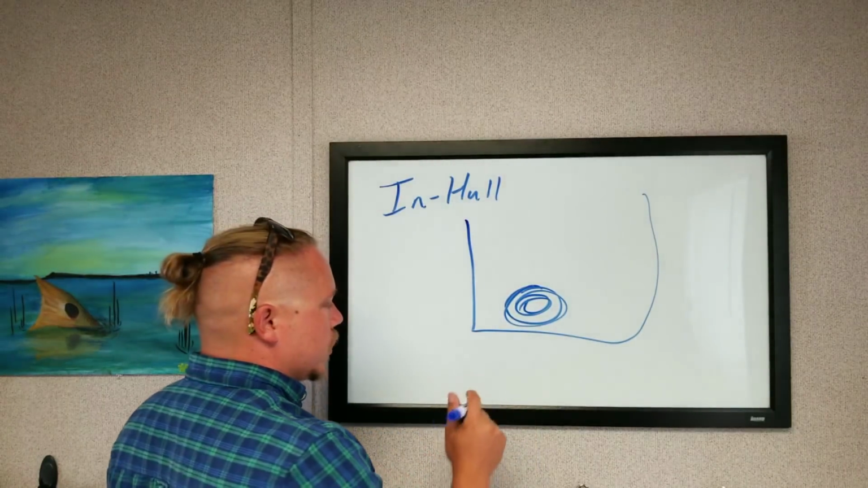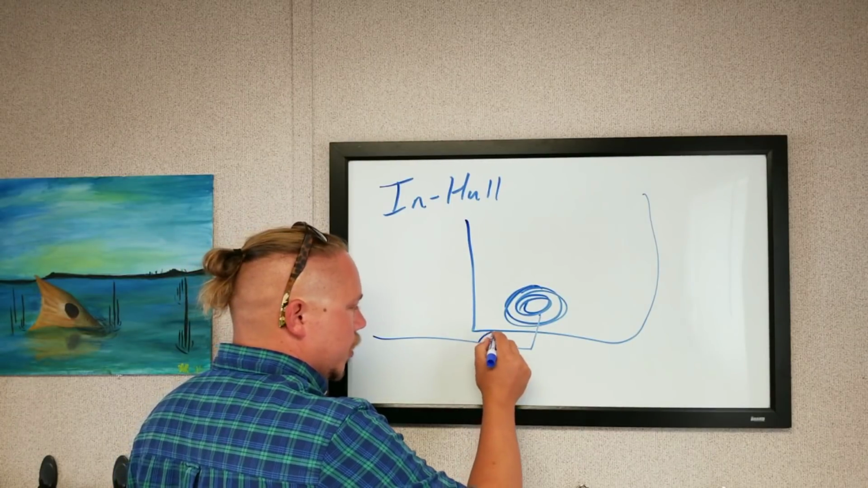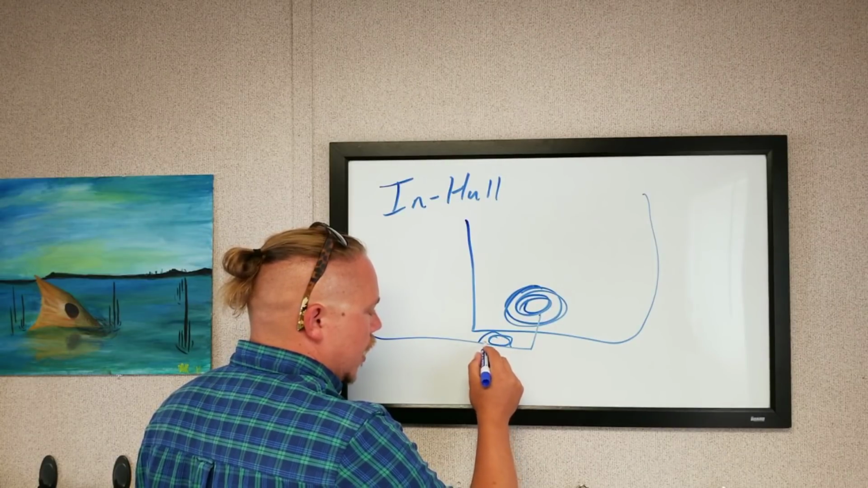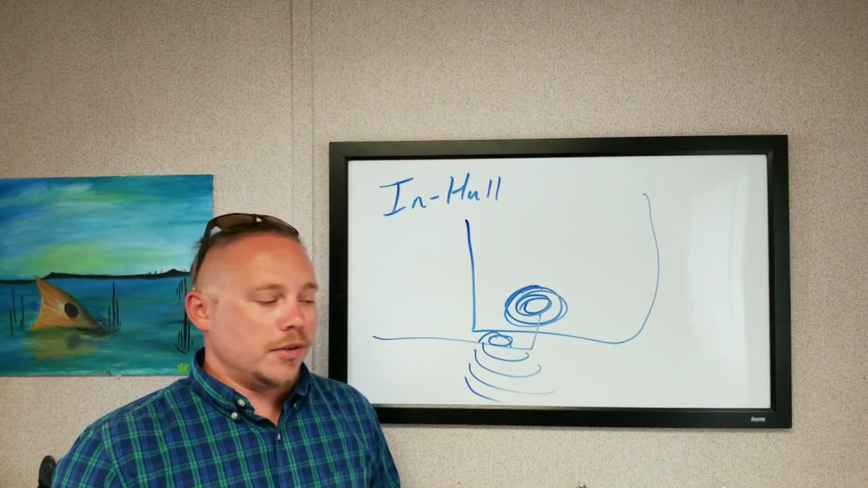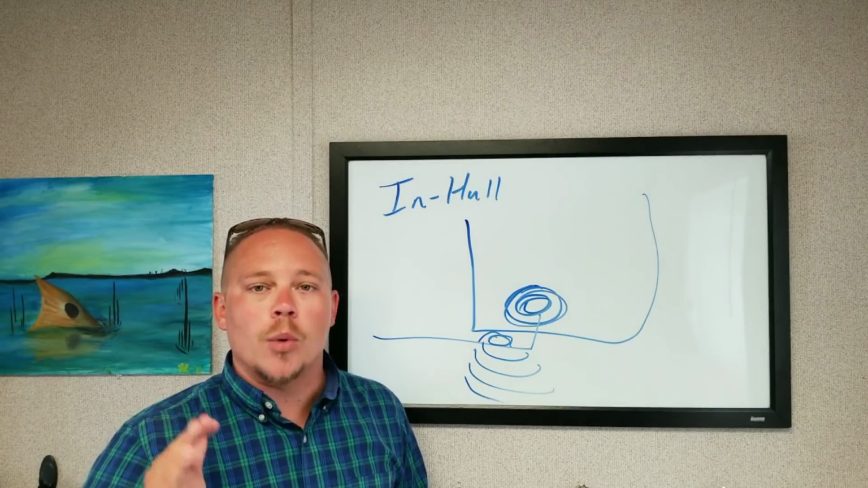And what happens is, I don't have to cut any holes in my boat. Here's my puck, and inside here is my transducer, and it is steadily beaming down, giving me sonar. And at this point, I do not any longer have to worry about cavitation. I can go as fast as I want.